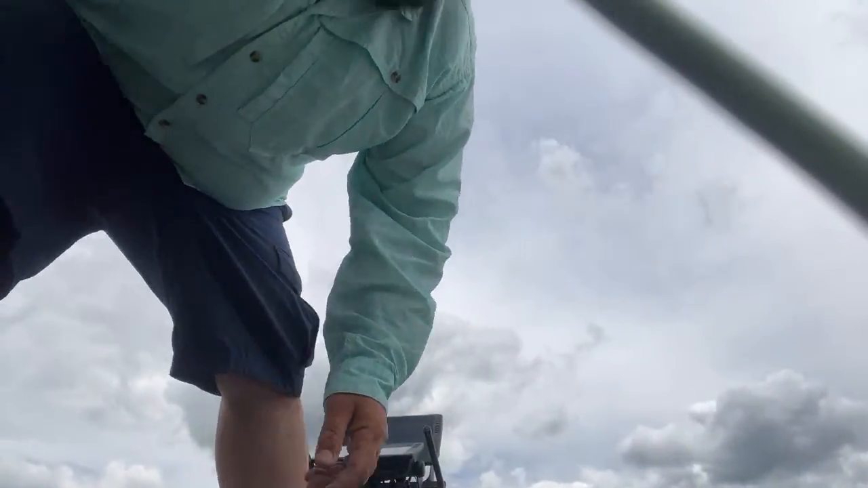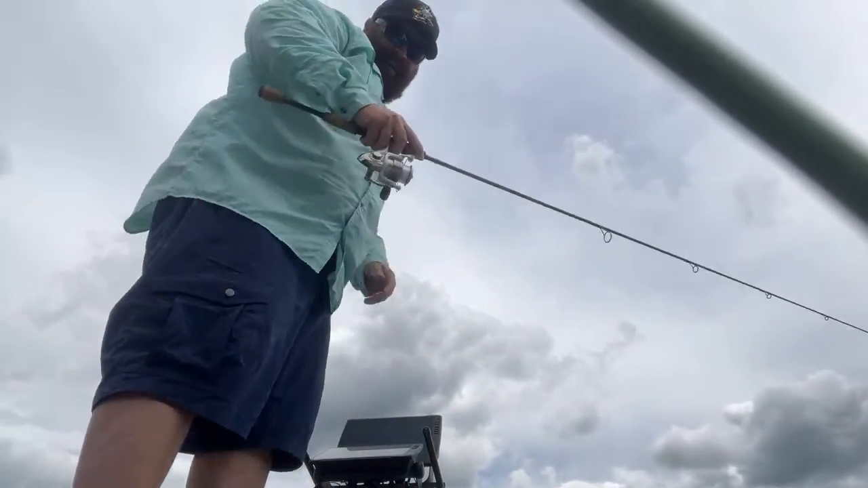All right, so I'm gonna see, what's the best way to set this camera up? Let me think for a second, guys. I'll get you the angle from the back.